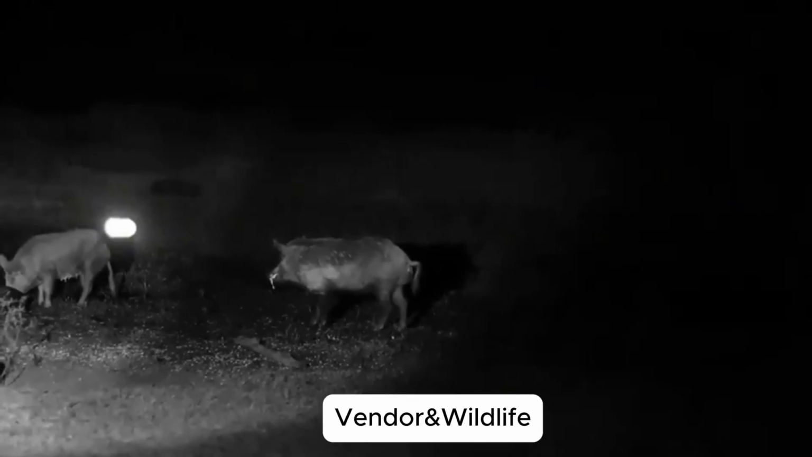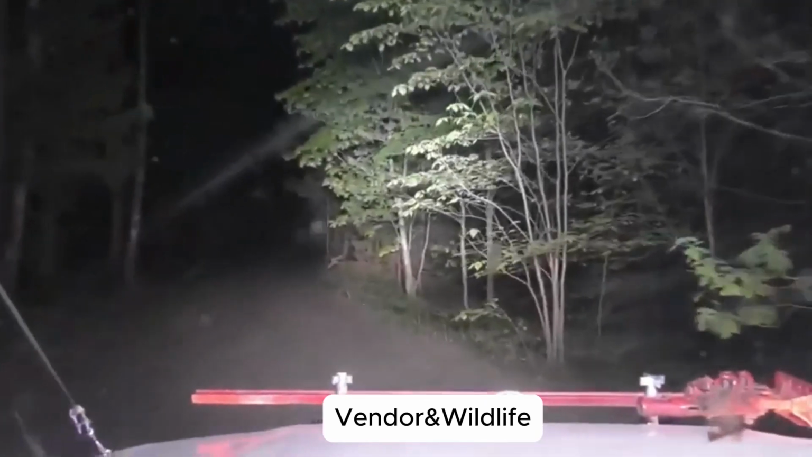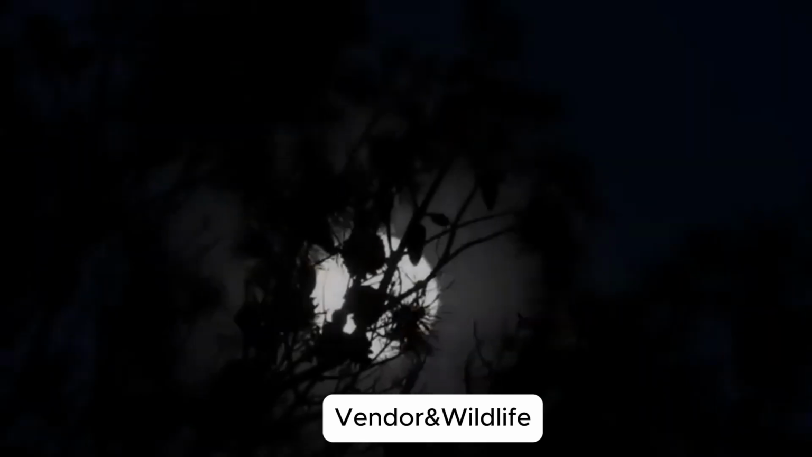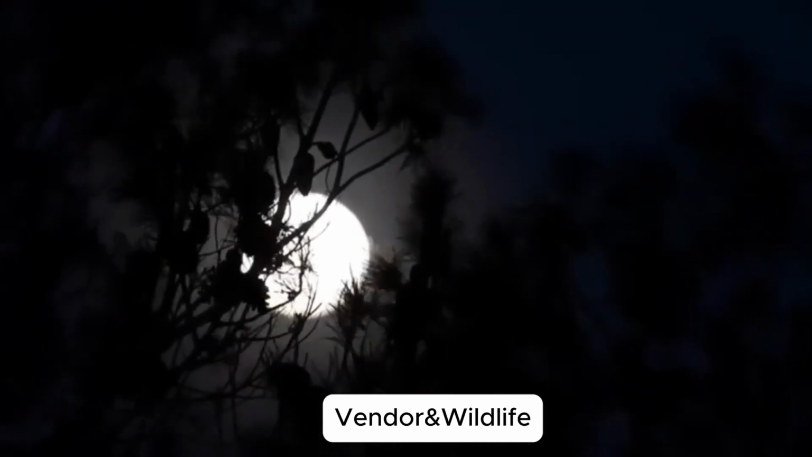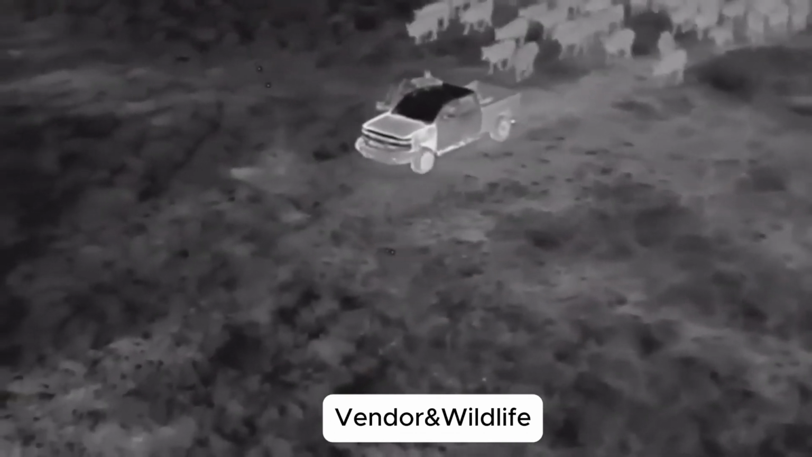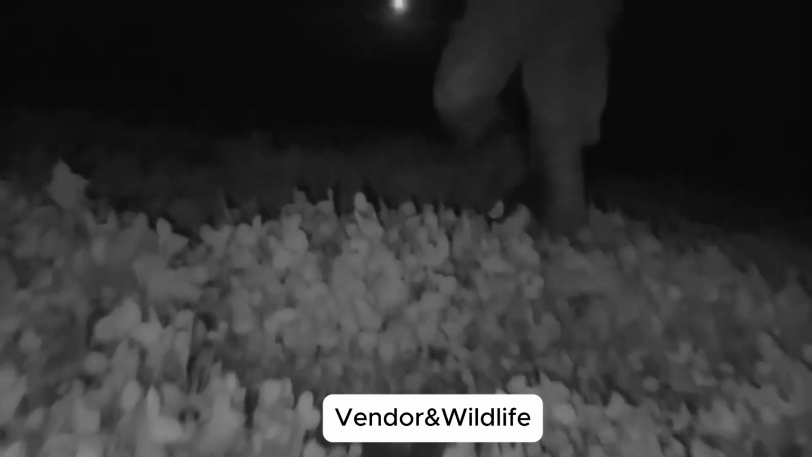The hunt. The night is still. I wait, crouched low. Suddenly, a rustle. A shadow darts. My rifle cracks, the lead boar drops instantly. The herd scatters like bullets. I pivot, fire again. Another one falls, but the faster ones vanish into the dark.